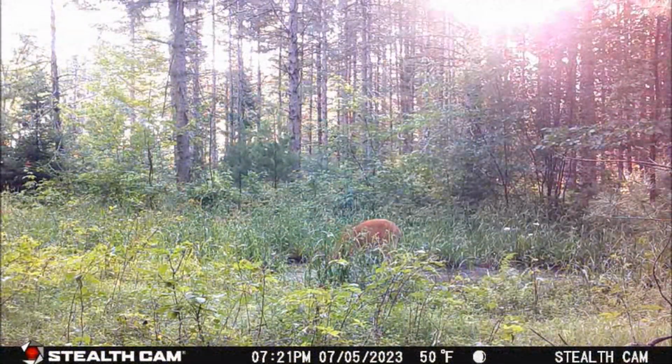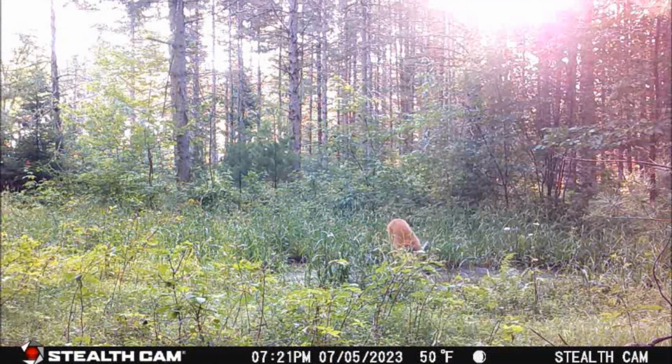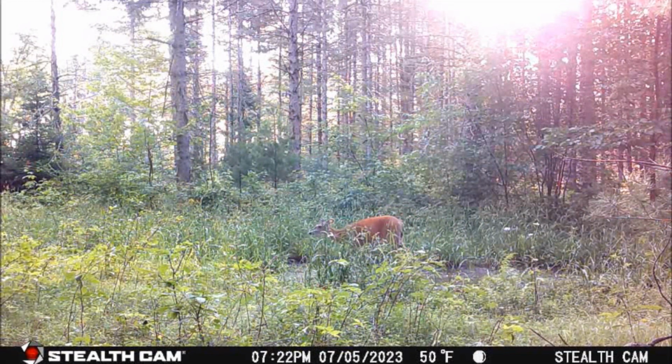Again, some interesting behavior from the single doe at 7:22 a.m. on the morning of July 7th. This jumping and splashing continued for a while. It was like she was looking to draw attention to herself.